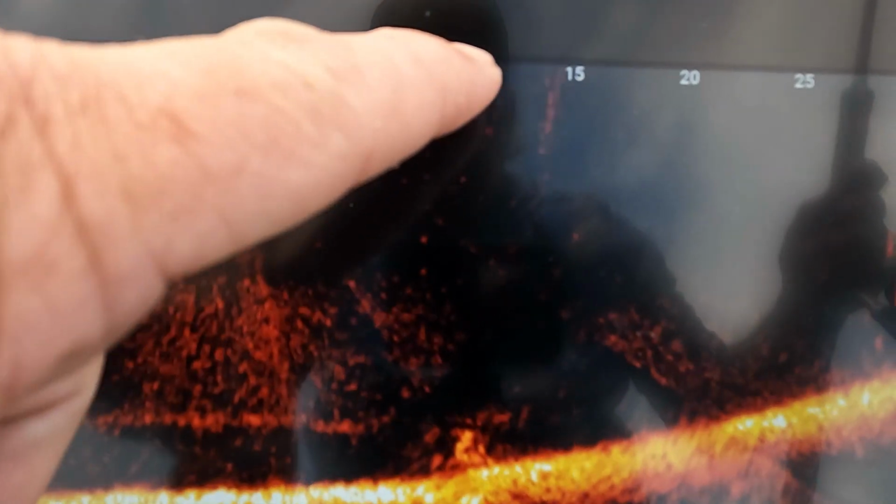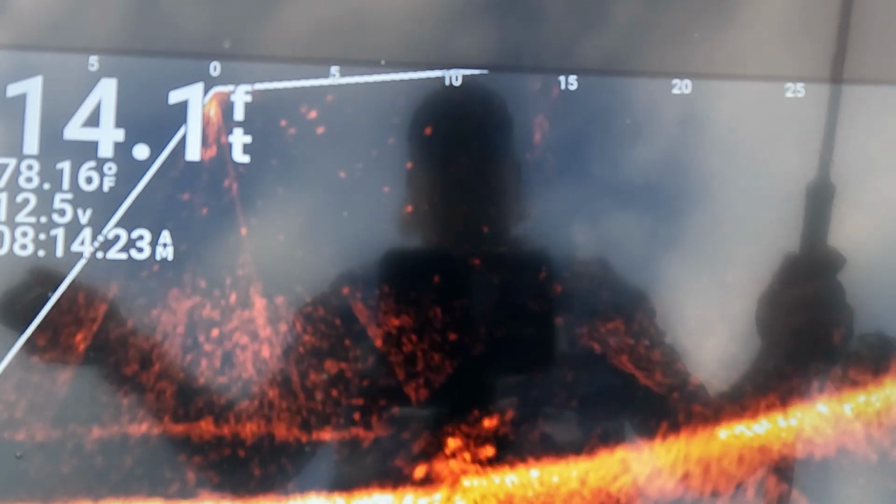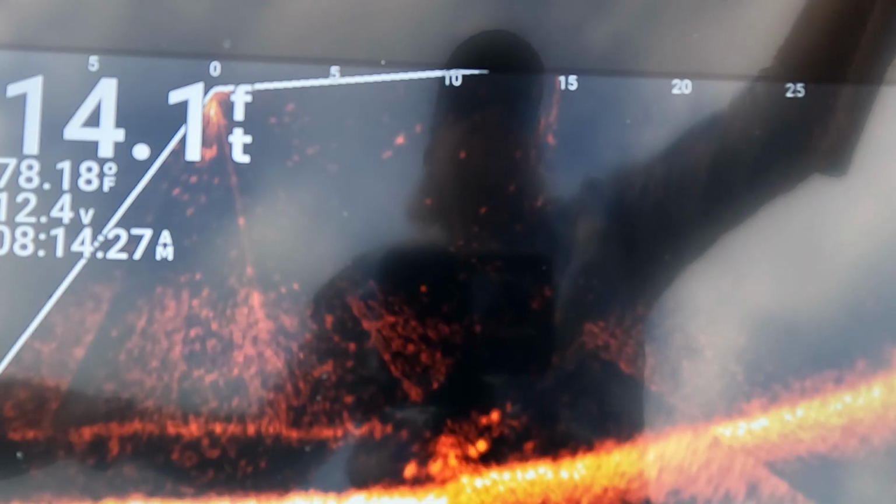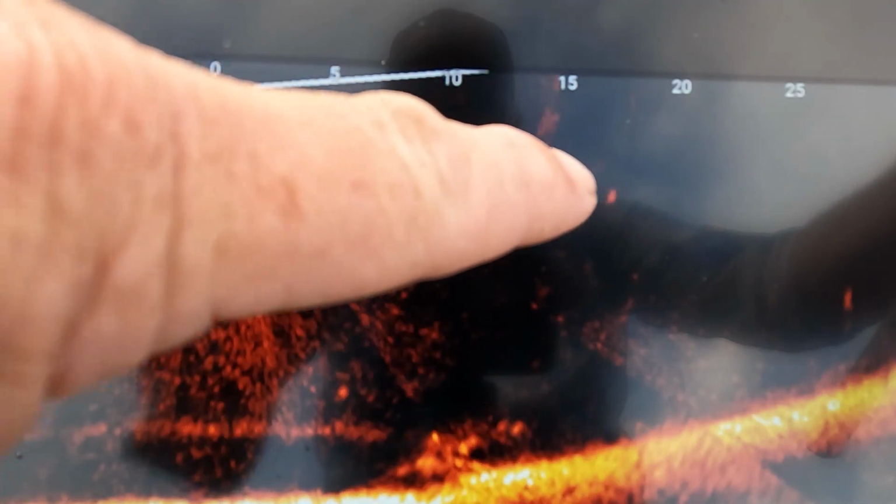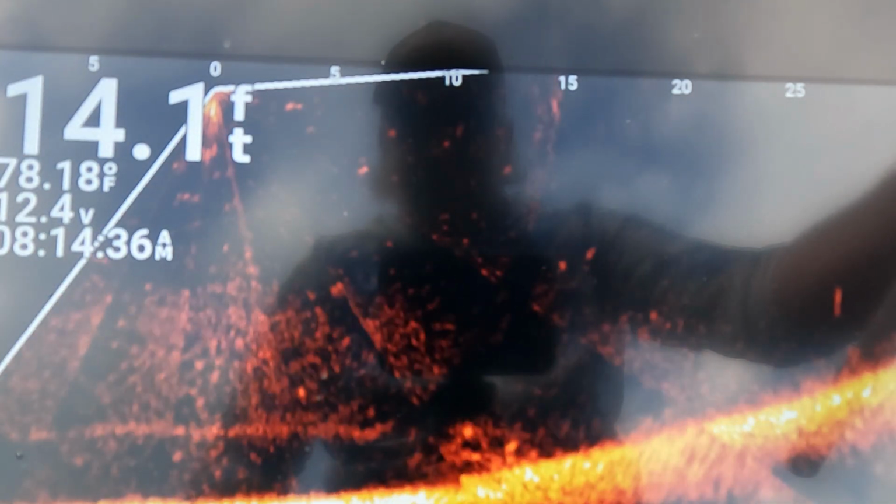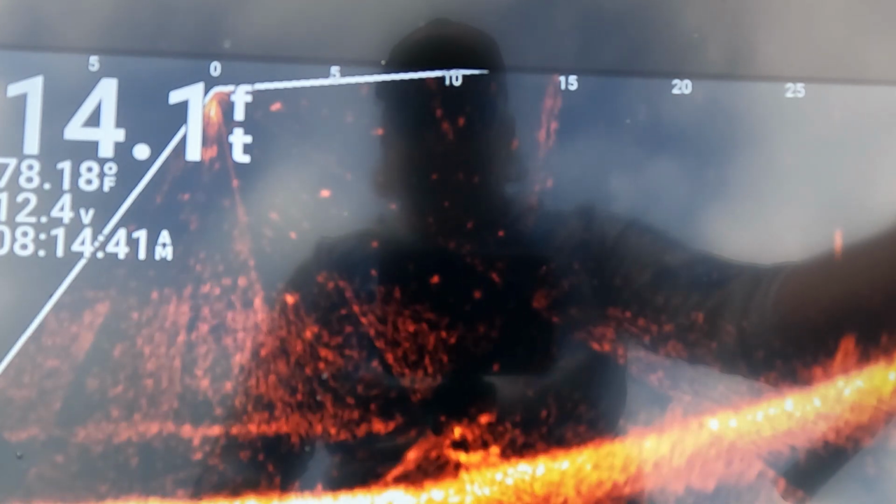And something else, if you watch up here on the top of the screen, way up there on the top, right up in here where your numbers are at, you're gonna see a splash. If you watch right around the 15-foot mark, see it splash, and then you got to give it a little bit of time to get underneath your transducer, because it can't see it if it's not under it.